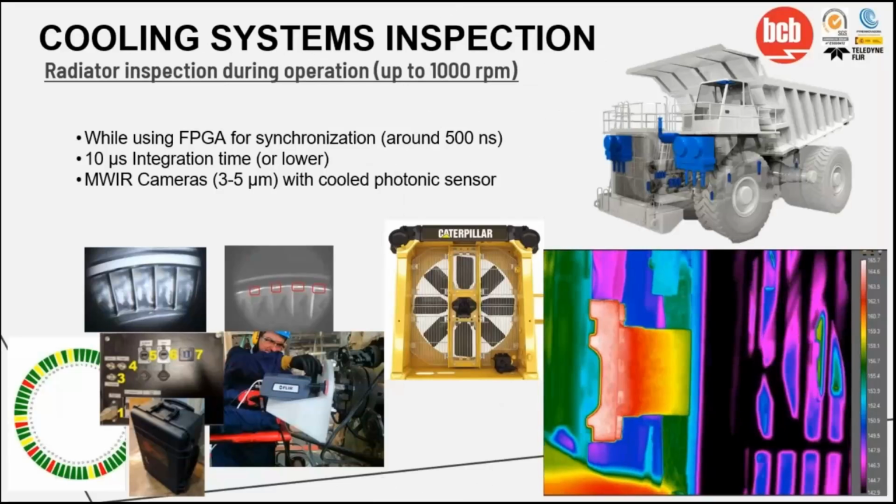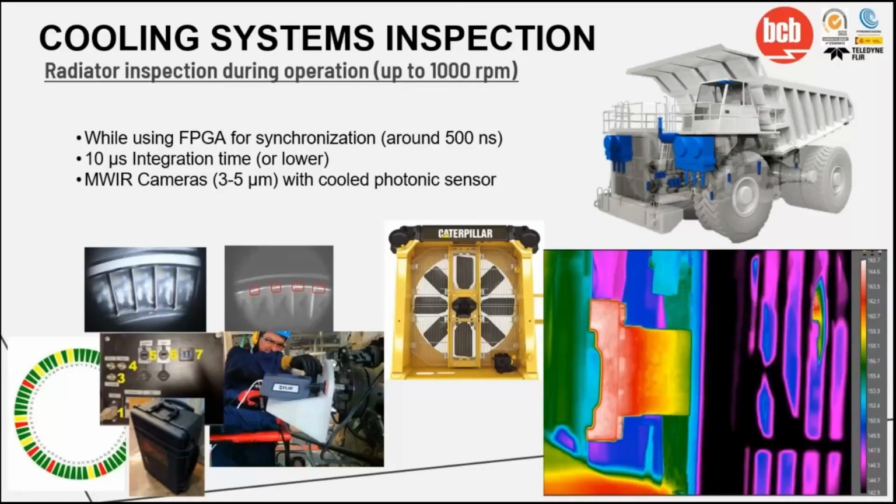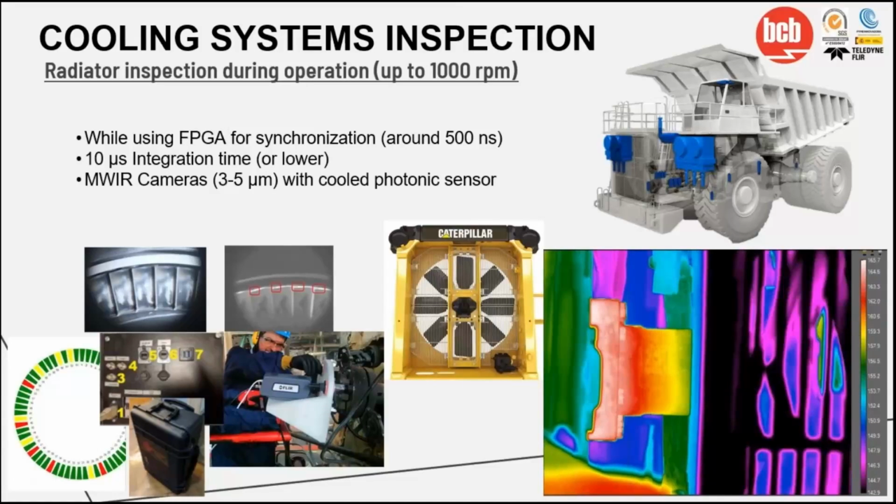Here we have another example of this. In the left picture, we have turbine blades of a thermal power plant. Despite the RPM of the turbine, the camera is able to capture the image of the blades, and you can see them in slow motion. And this is really useful if we want to see the fan or the objects behind it without any blur. In this case, it allows us to see the radiator and detect internal variation.